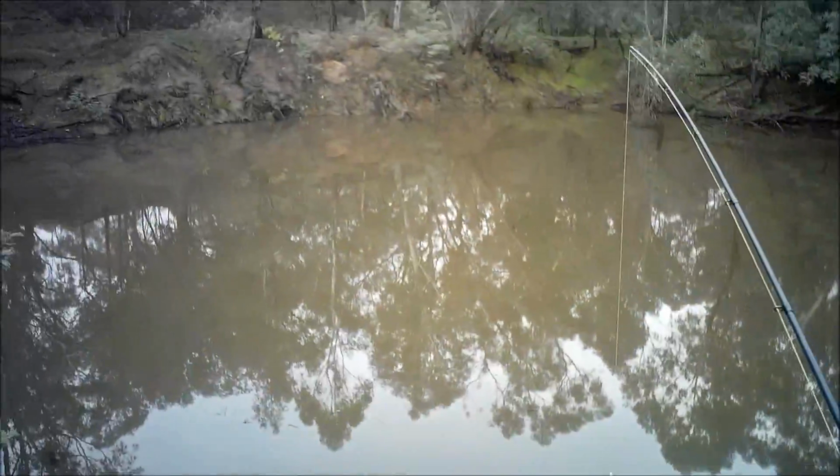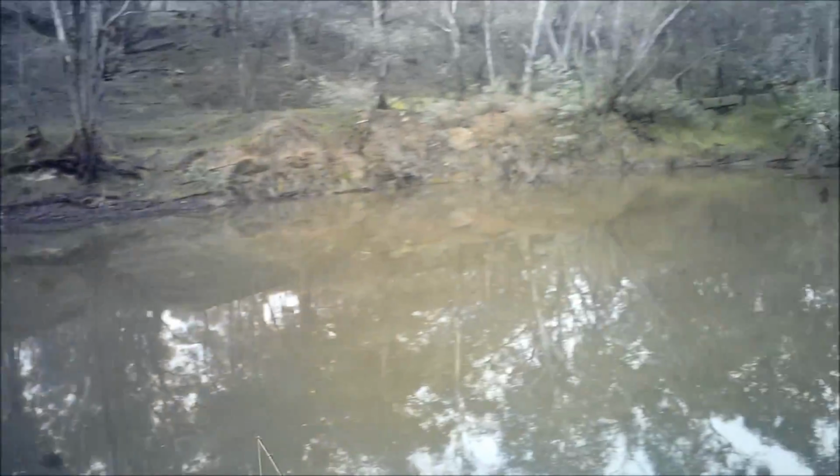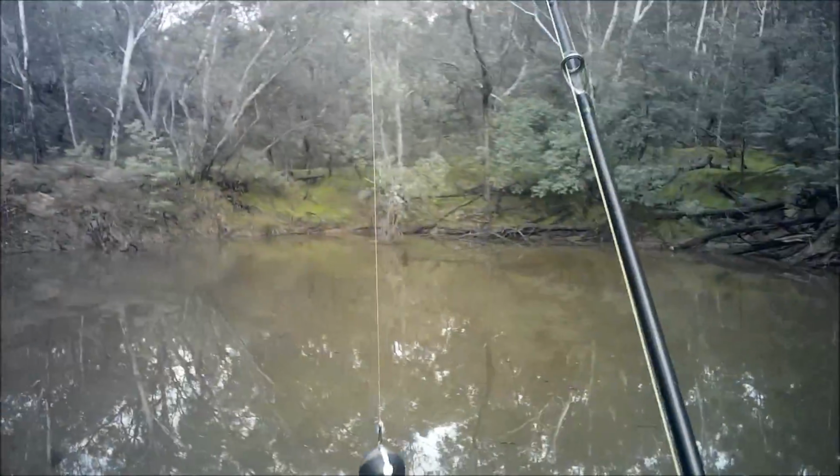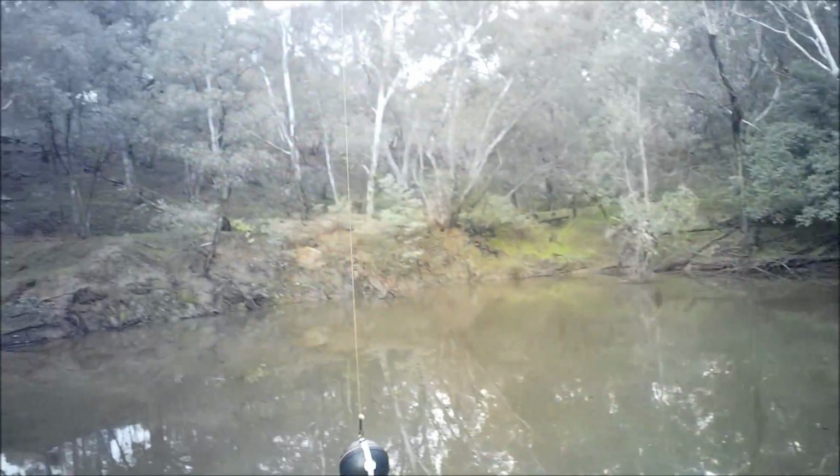Have a look at this little swamp. This is called Jordan's Hole. No idea what's in here, I haven't fished it for years. But one thing that I have always wondered is how deep it is. I don't need to know how deep it is, it's not going to affect my life, but I want to know just out of curiosity.